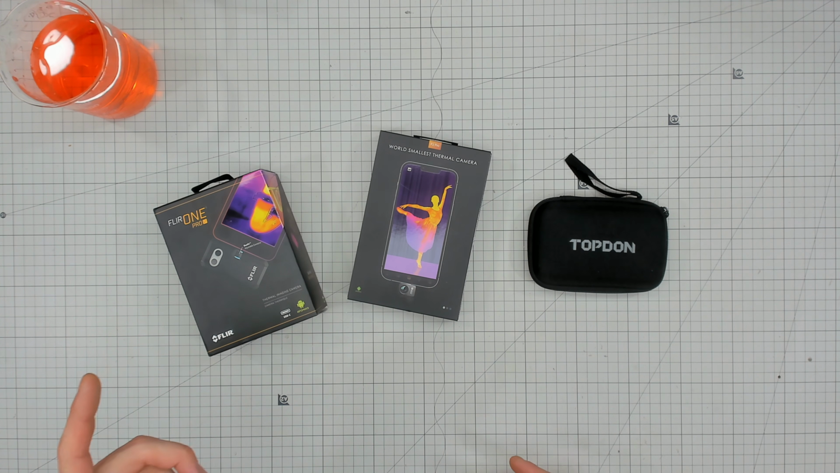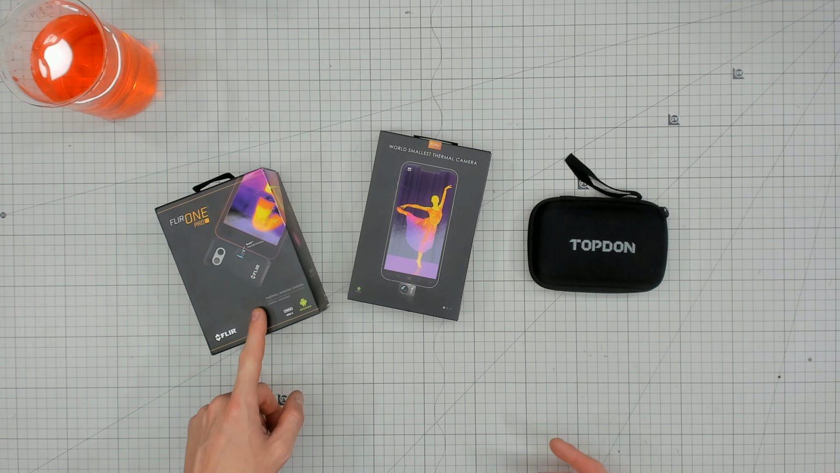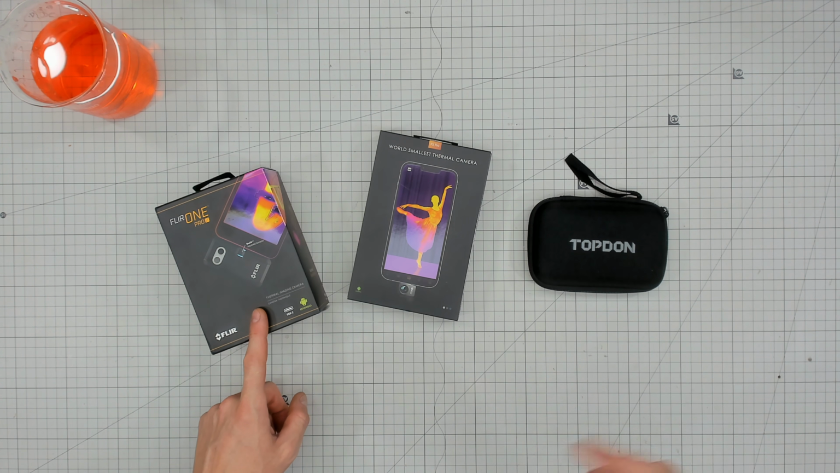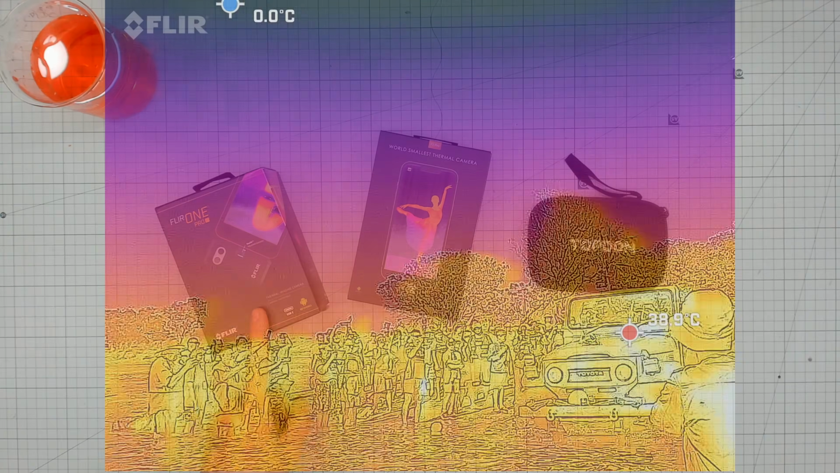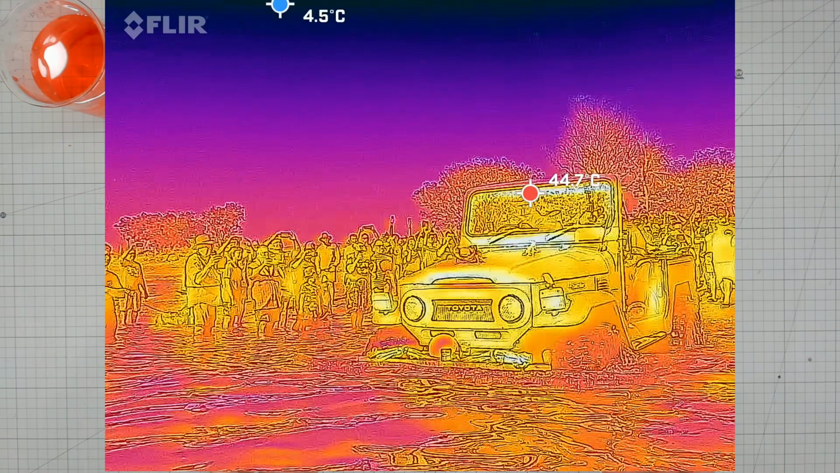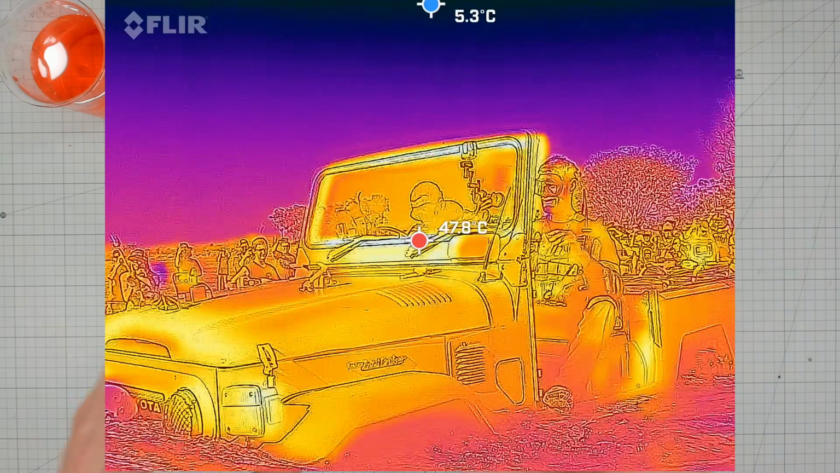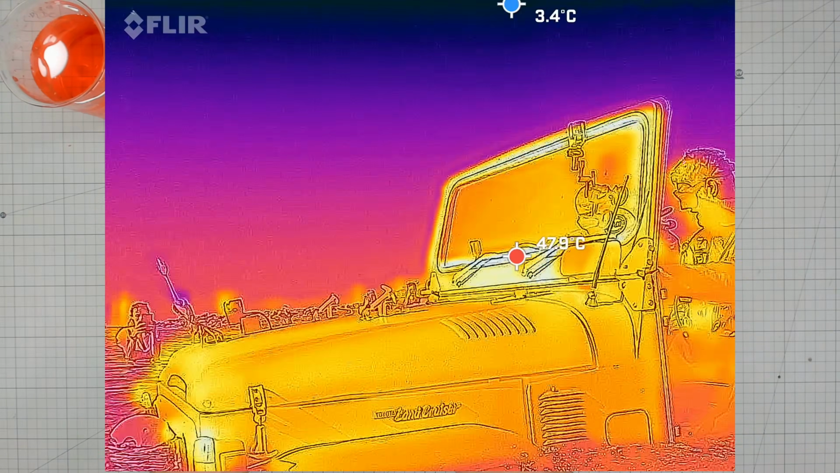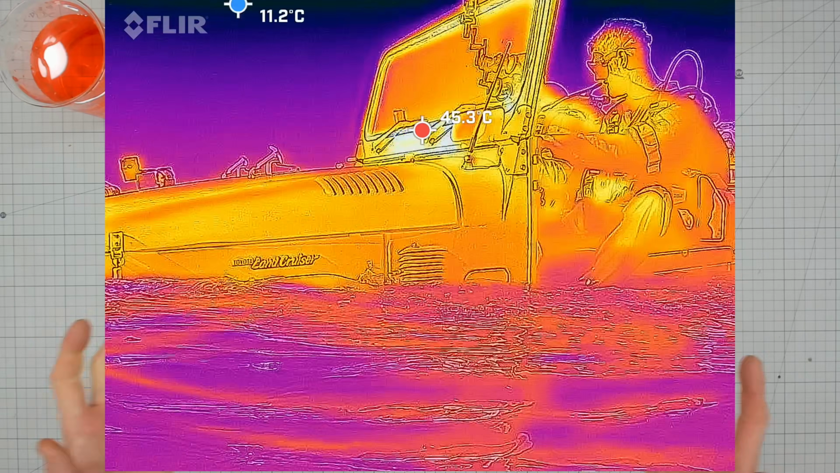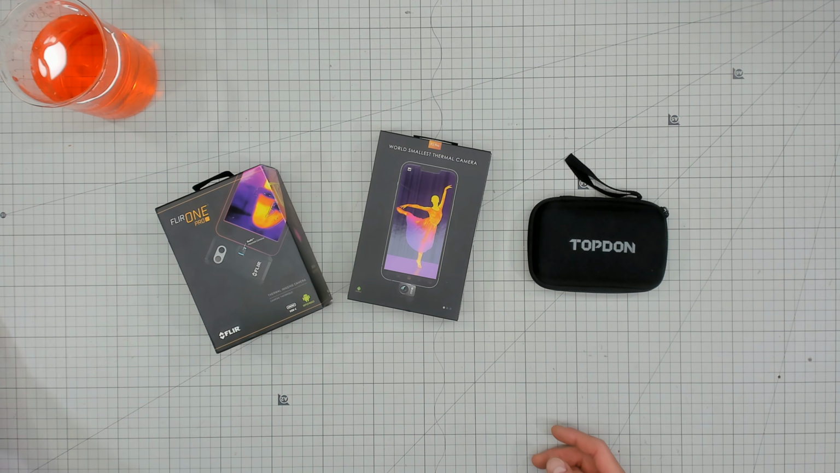It started because I bought this FLIR ONE Pro LT for a stupid amount of money in 2023 when I was heading up north with family. Long story short, I was chasing a car into a river and I thought, I know my phone can go underwater, so I'd put the FLIR One underwater as well to see if I could see the car underwater. That would be really cool. Didn't see anything because it died straight away. I have just repaired it recently.